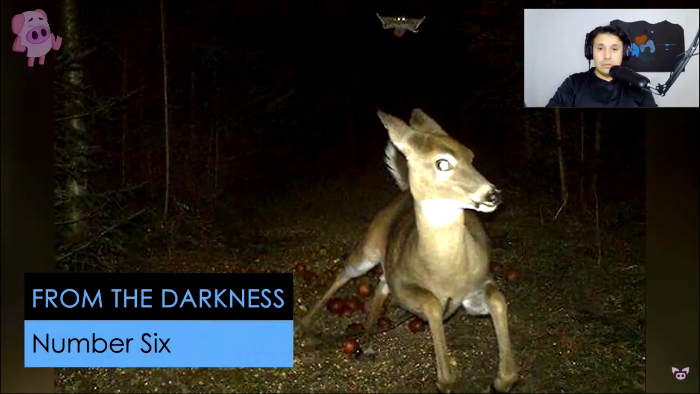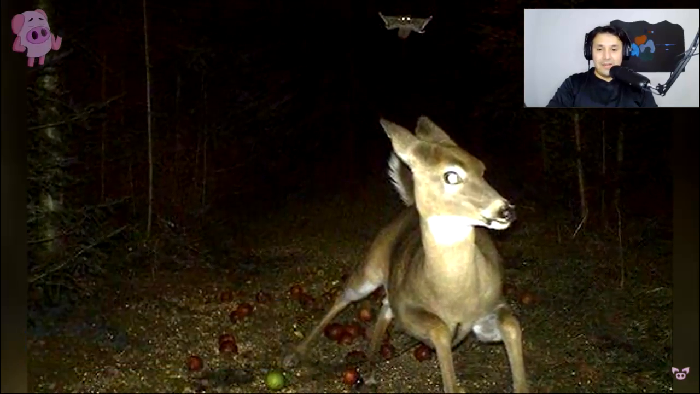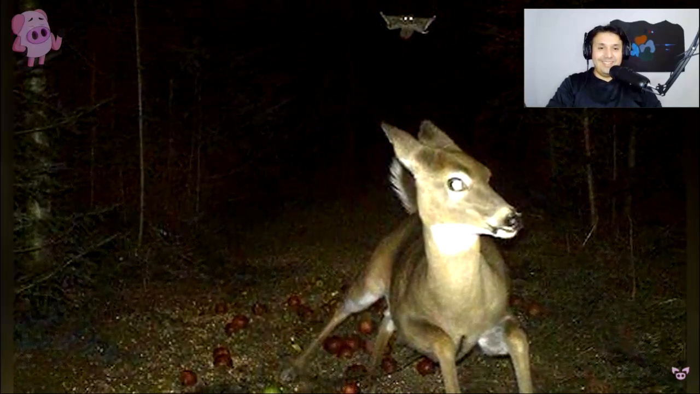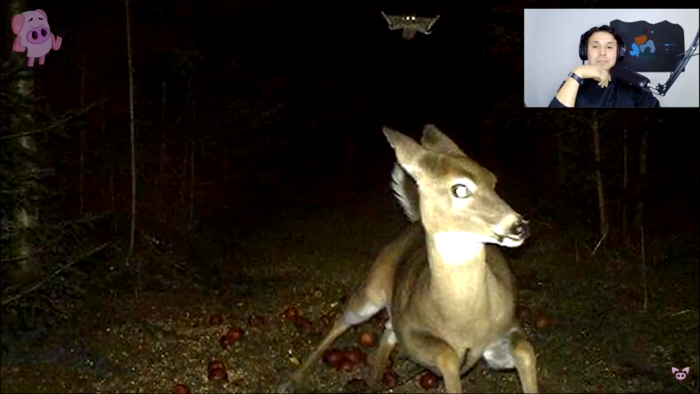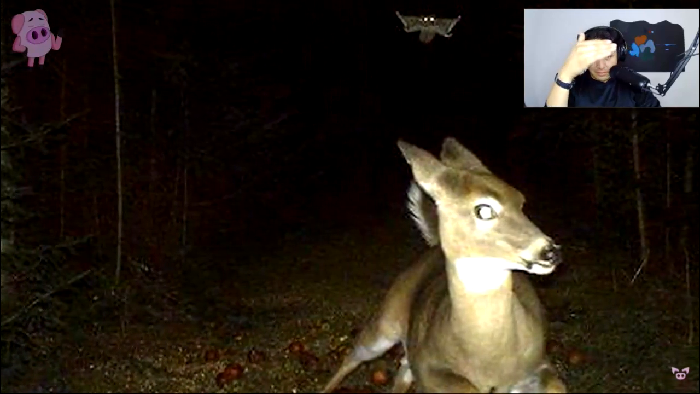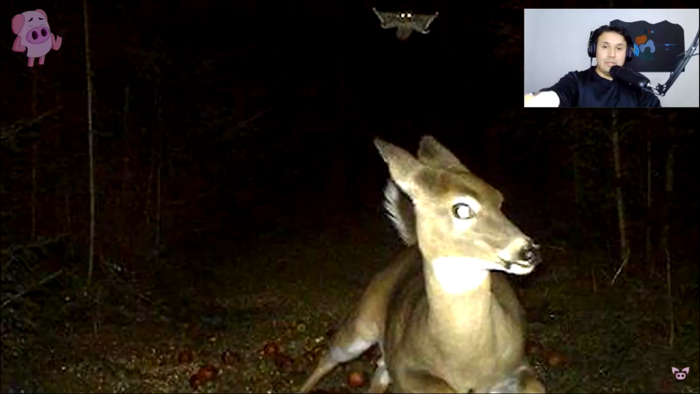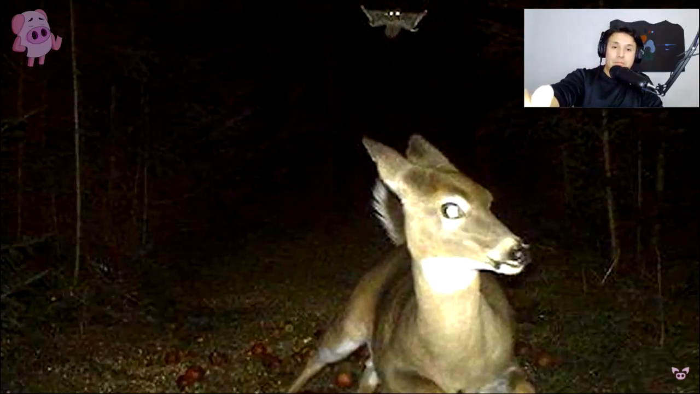This woodland trail camera appears to have captured a deer being chased by a flying squirrel. It would seem that the deer had stopped to eat some of the apples on the ground when it became startled and ran. Okay, that was just funny. But perhaps there's more to this photo. Could it be that both animals are actually running for their lives? Perhaps they're being chased by something else lurking in the camera's darkness. I'm trying to see, right underneath the light.